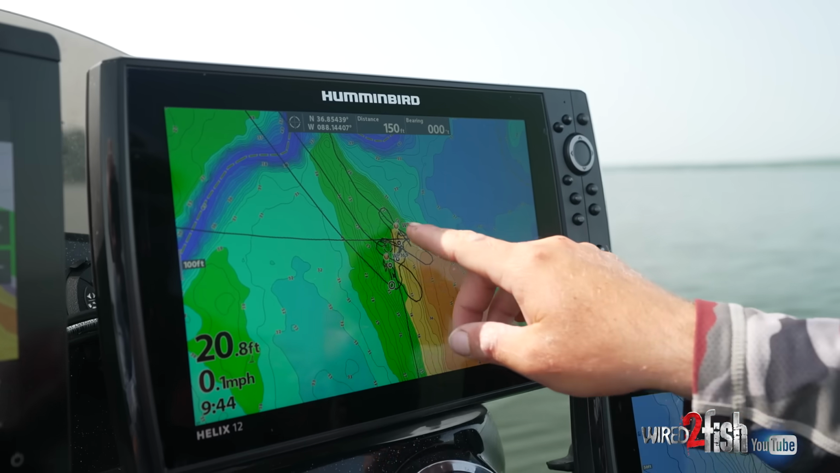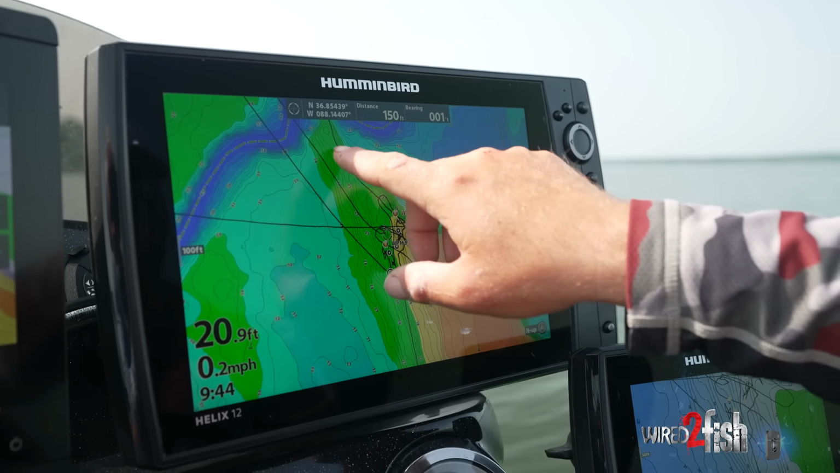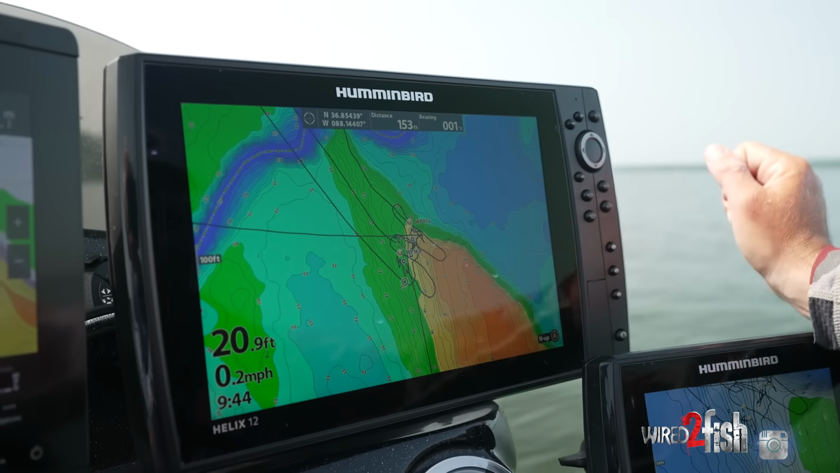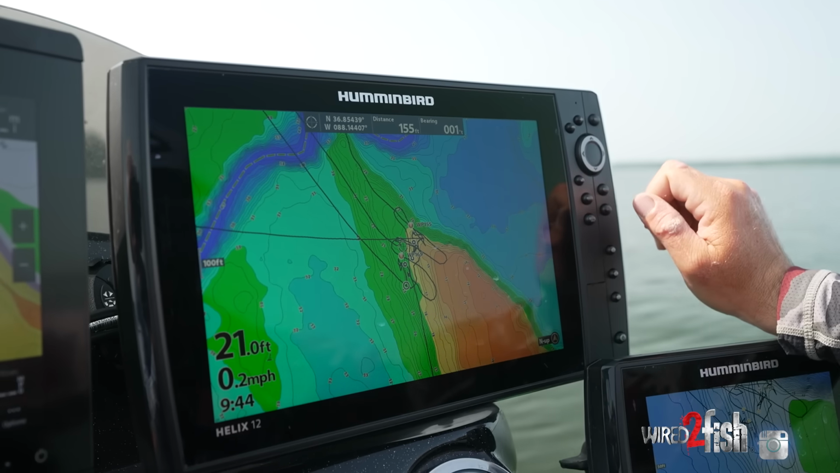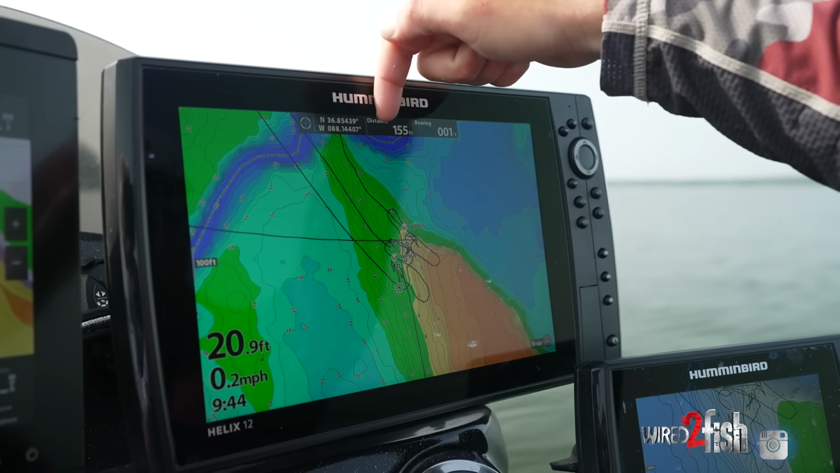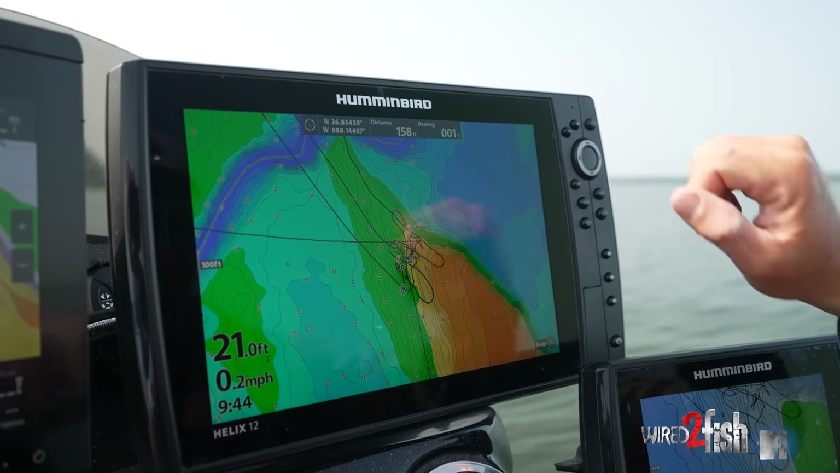Now, you can see this is a long tapering point, starts really shallow in 10 or 12 feet of water and slowly tapers itself out to 24, 25. These fish are sitting in about 14 or 15 feet of water right on the tip of this particular bar. And what's important about this is our current is running from the top of the screen down. So the current is actually hitting this point and rolling over the top of it.